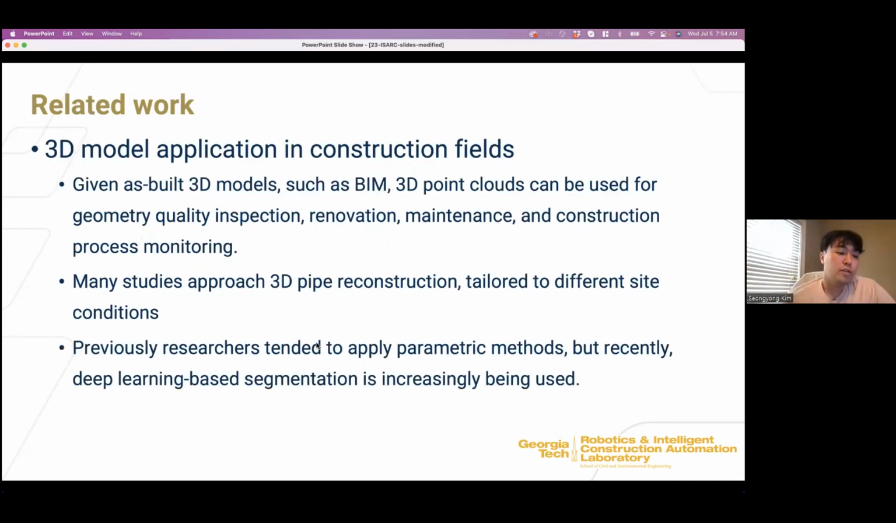There are a lot of applications of the 3D model in the construction field. But many of these studies currently depend highly on on-site conditions. For example, they usually applied a parametric method, requiring hyperparameters related to the site conditions, such as piping radius. But recently, with the advance of computer science techniques, researchers are increasingly using data-driven models, such as the 3D deep learning segmentation model.